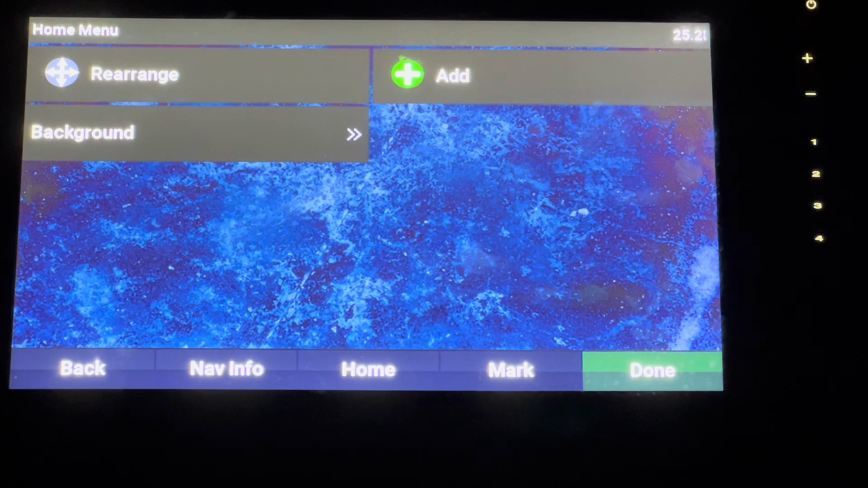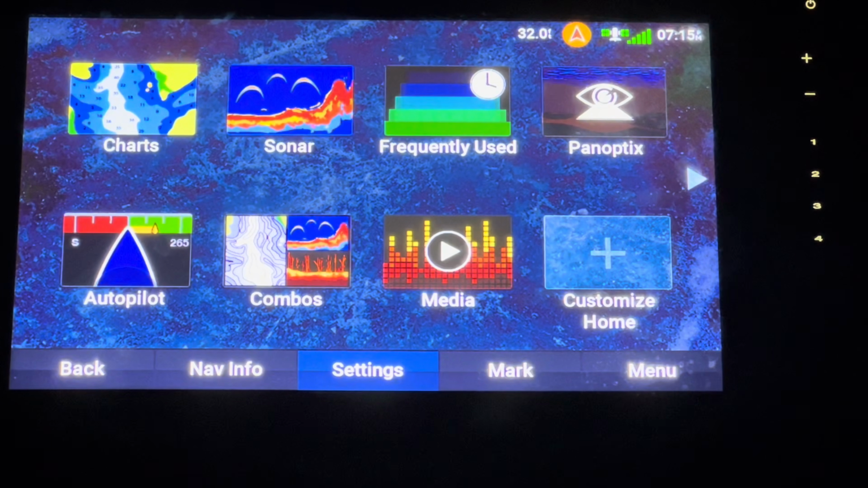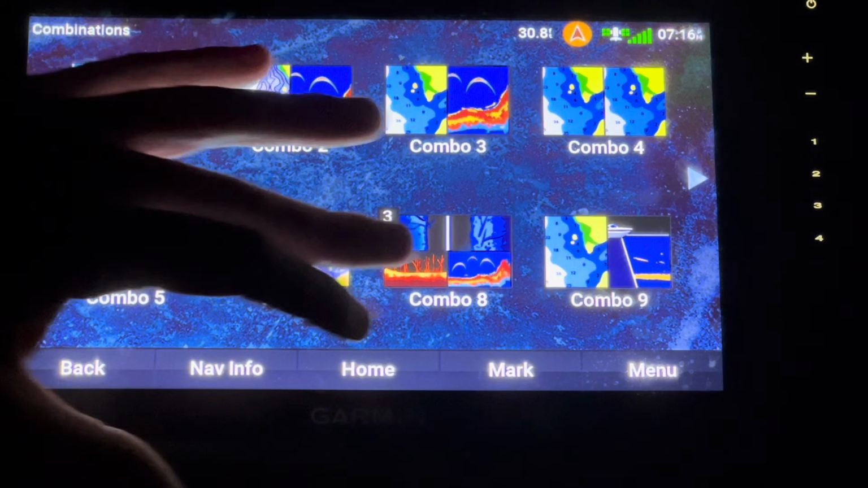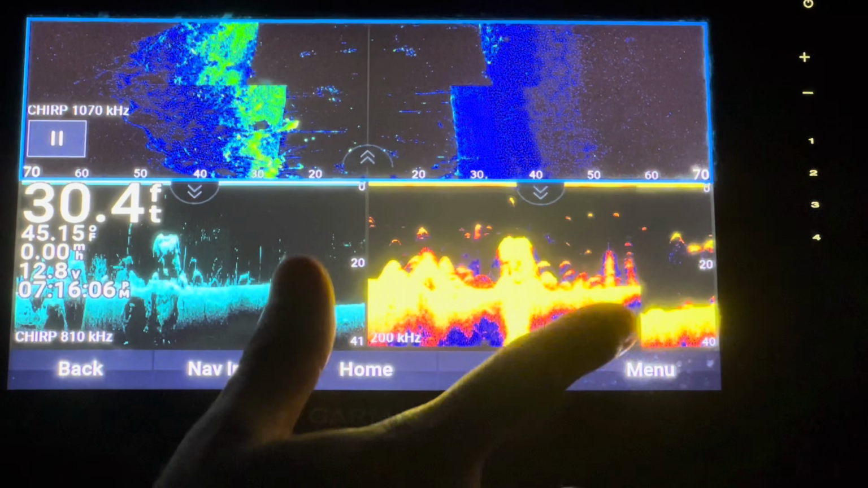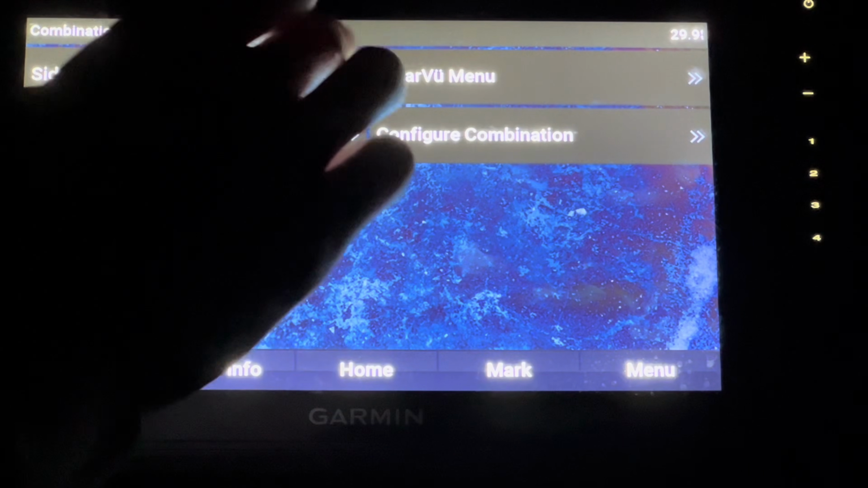Menu, this is how you rearrange all these different sections here. You can customize them to however you want. You can really play around with this to your heart's content. And then let's just say, out of curiosity, I'm going to click on this guy right here. So this is a pretty normal menu that you'll see in a lot of these fish finders. I'm going to go to the menu here. And you can customize each and every single one of these to your heart's content.